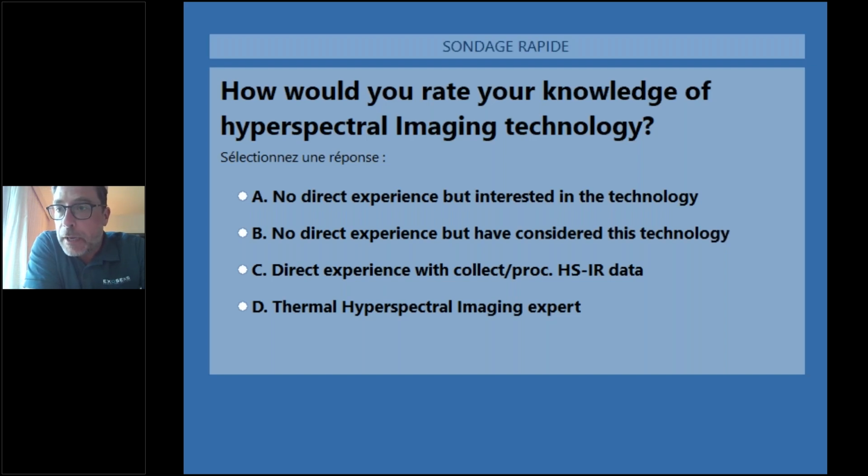B, no direct experience, but have considered the technology before, so you're aware that it exists and a little bit how it works and the applications you're able to do with this technology. Choice C, you have direct experience with collecting and processing hyperspectral infrared data. And the last one, D, is you are a thermal hyperspectral imaging expert.